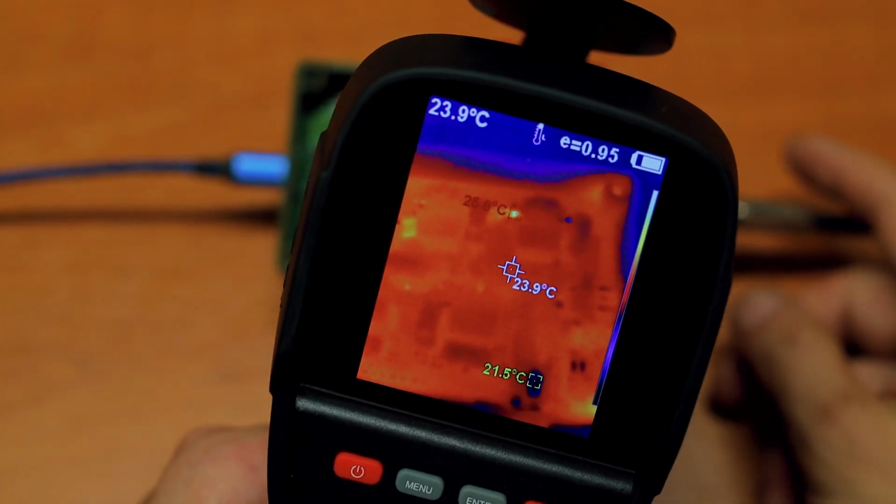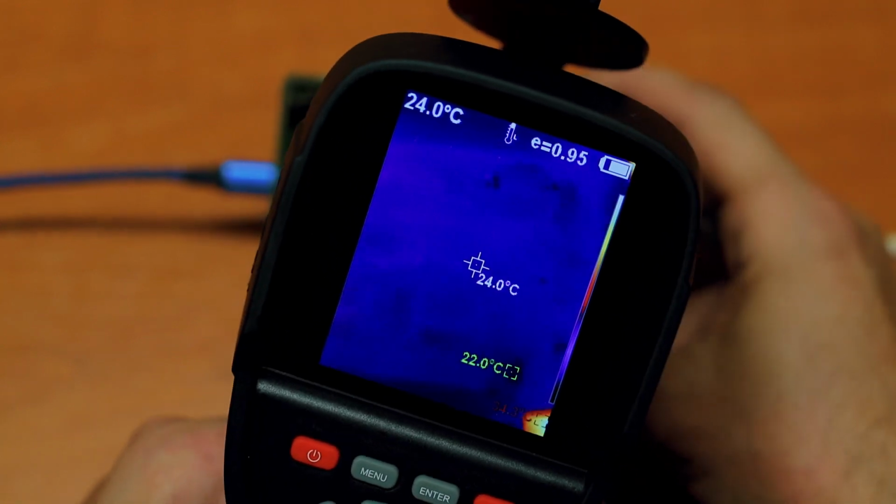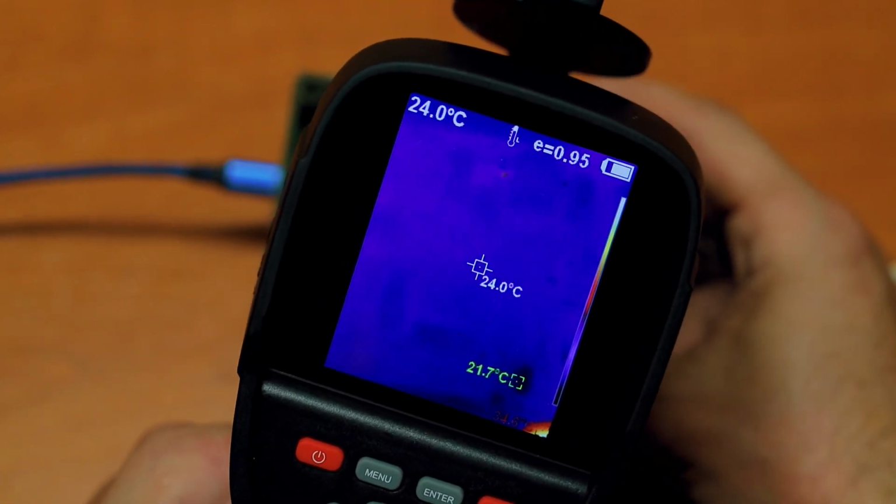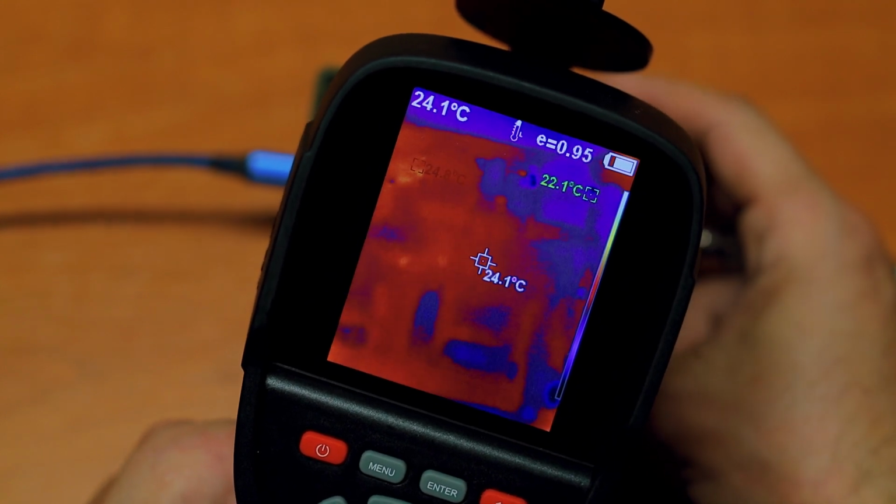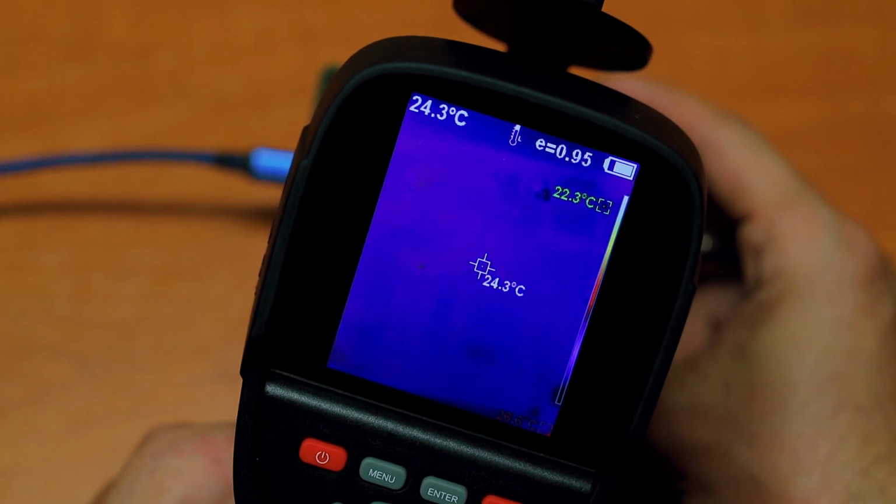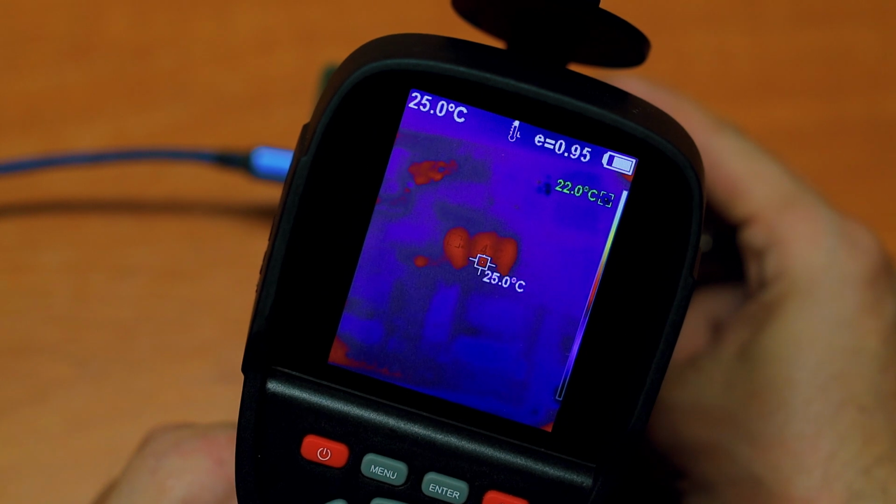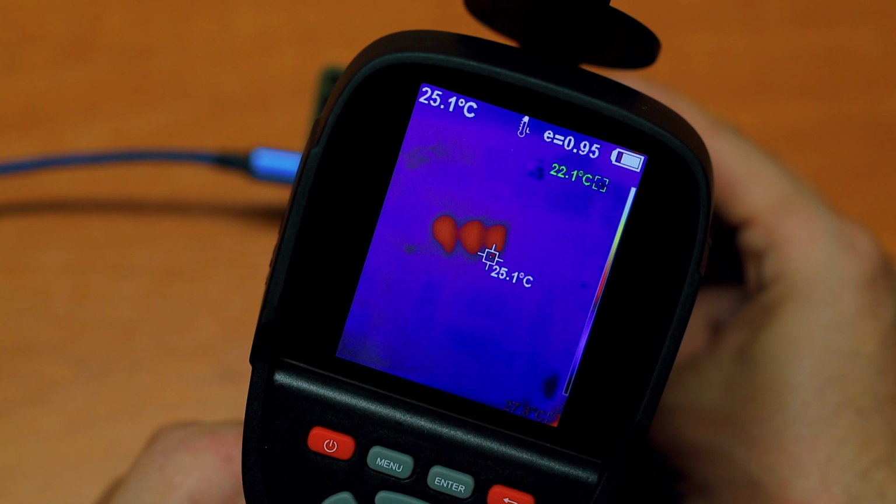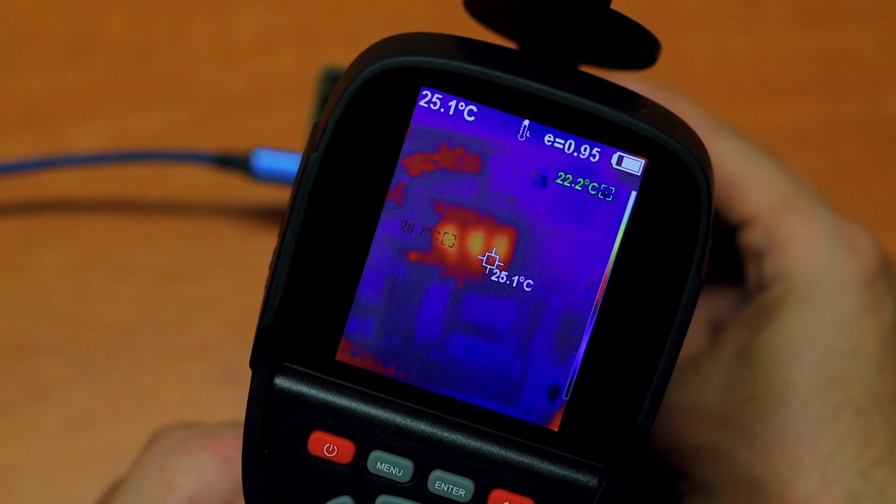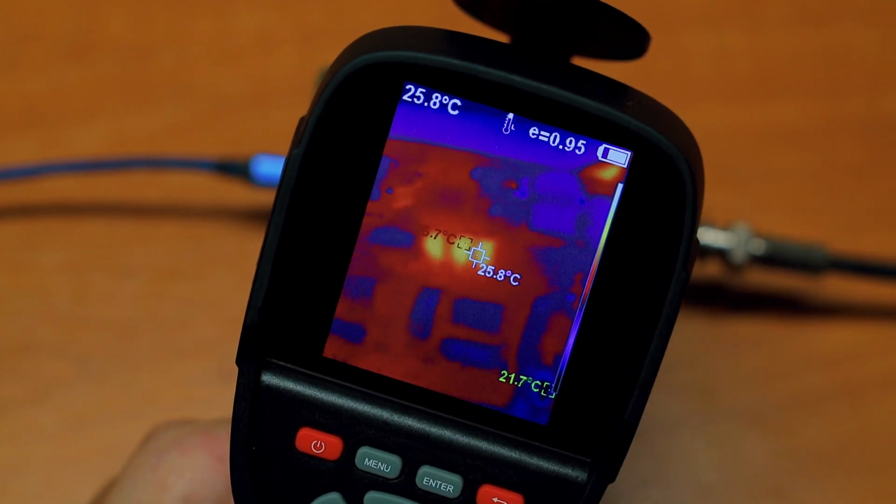So before we dive into the settings of the camera, let's do a quick test on the TrueSDX. I'm going to try to hide my fingers from the camera so it won't detect the maximum temperature of my fingers. And I'm going to start transmitting, and let's see if you're able to see the transistors heating up. There you go. You see them very well. It's about 26-27 degrees Celsius. I'm transmitting with 500 milliwatts in a dummy load.